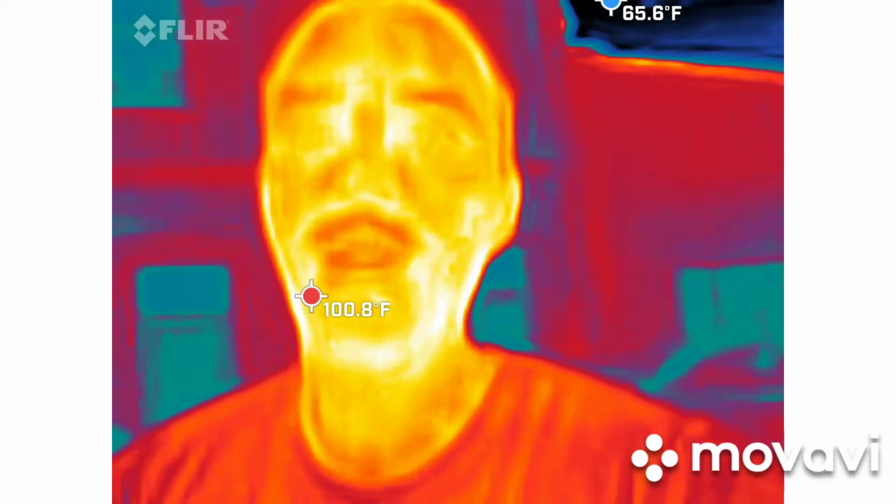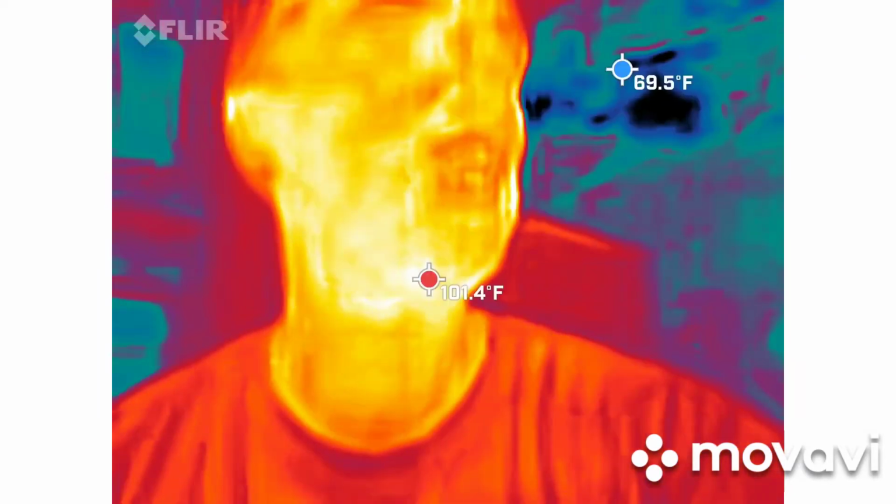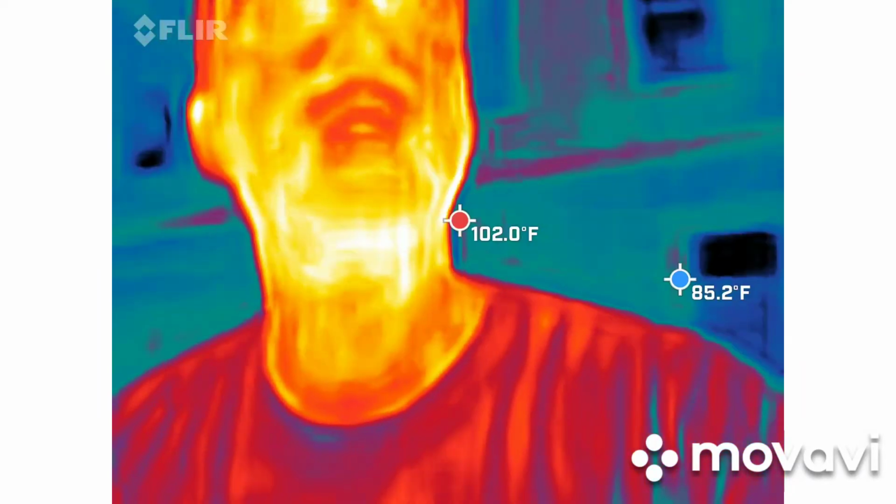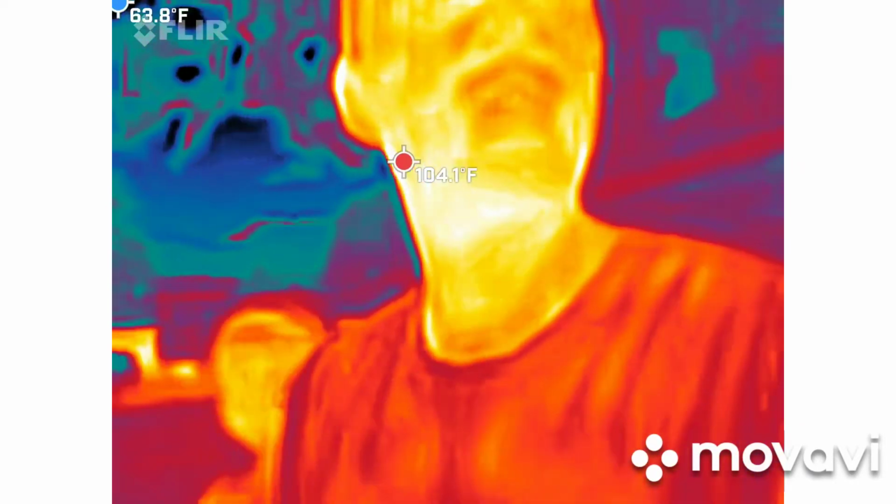I'm orange, red, and yellow. So this is the real deal. This is a FLIR One Pro. This is used by mechanics and firemen on the job on a daily basis. Everything around me should be blue or black. So with that said, the blue and black spots are cold areas. We're looking for those to move on their own.